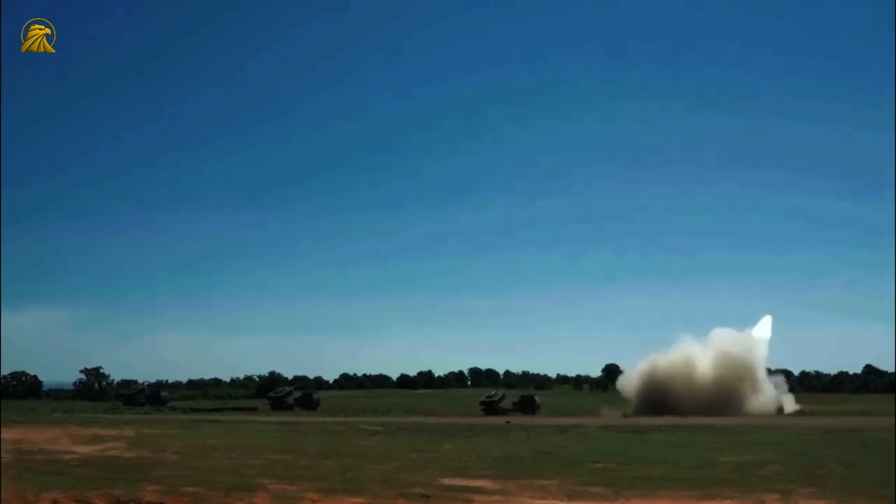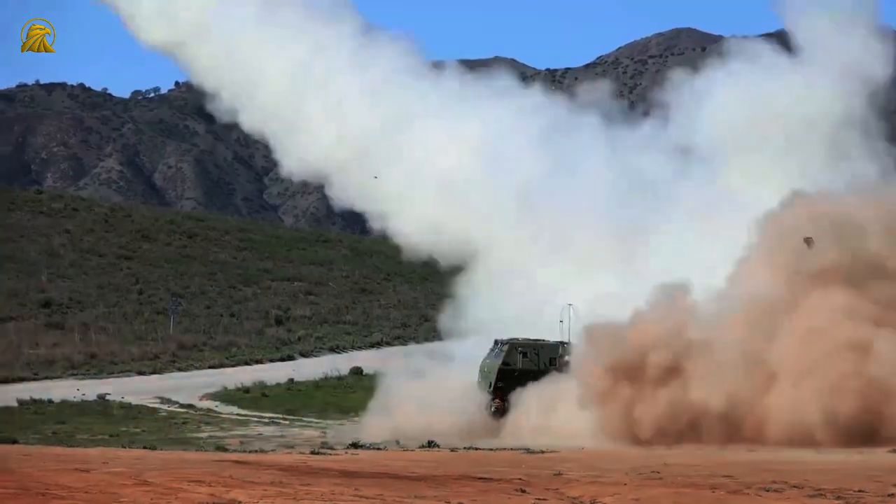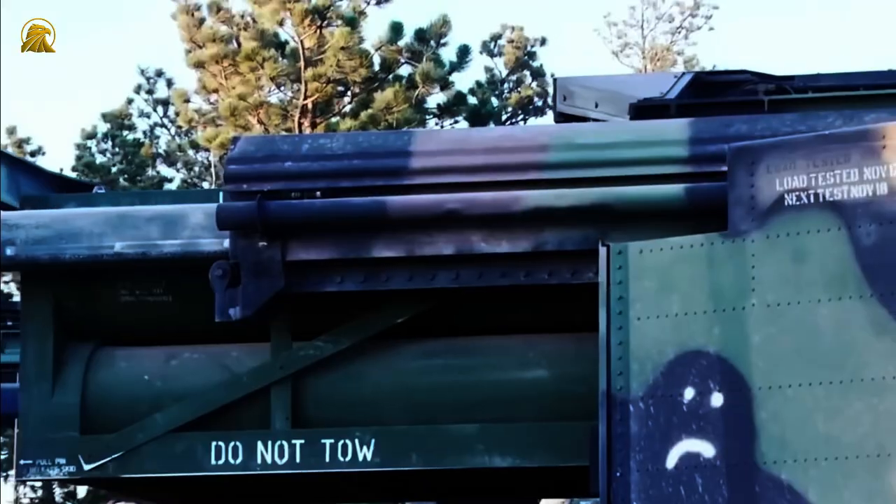FPV drones depend fundamentally on visibility. In conditions of dense fog, storms, or total darkness, their effectiveness drops drastically. Cameras, no matter how advanced, still need enough light to produce usable images. Night vision systems help, but they add weight and cost, reducing flight time and increasing the price of each unit.